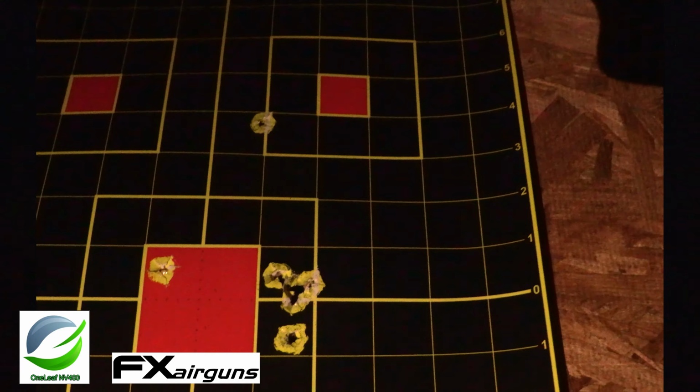Okay, guys, the NV400 by OneLeaf. It is an amazing scope. It's my new favorite scope. We'll follow up. All right, guys, I'm going to wrap this up.